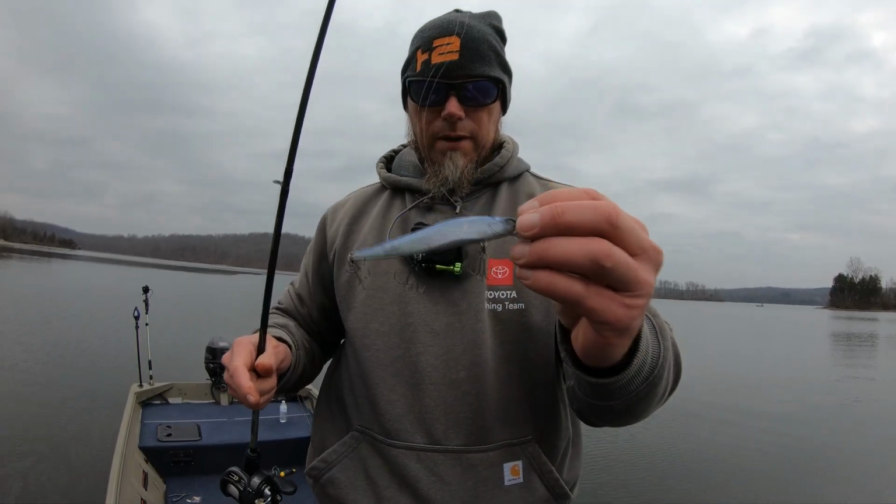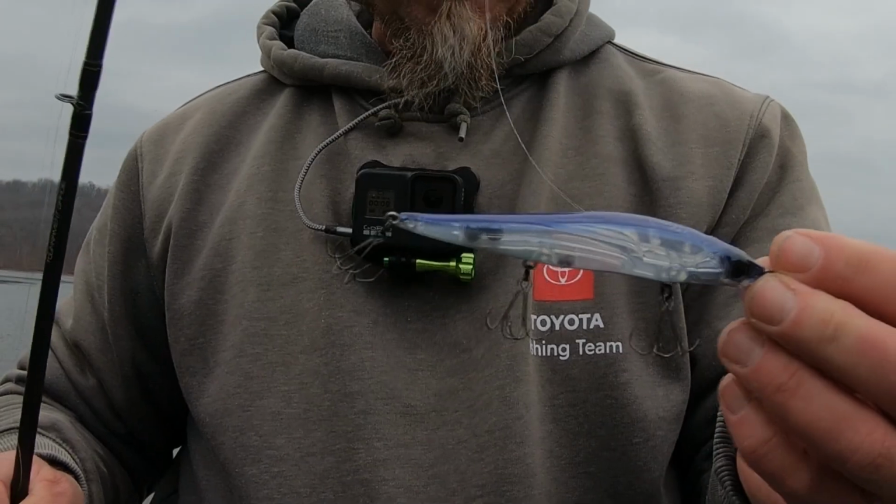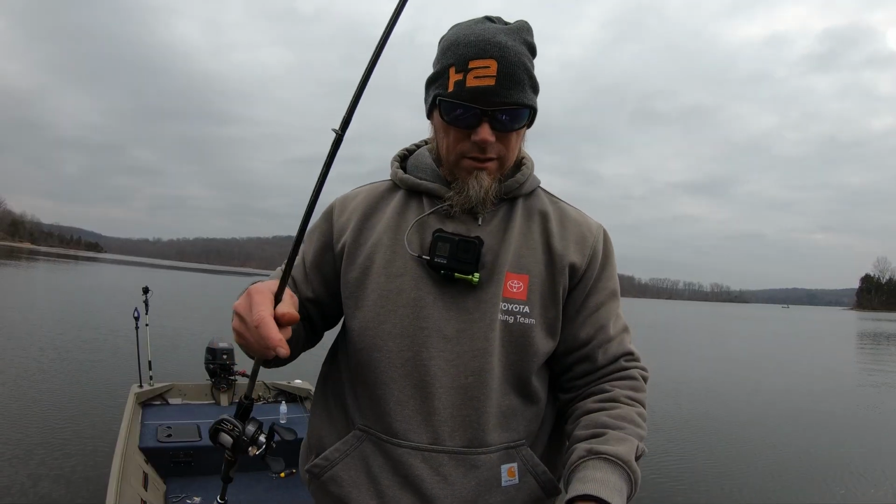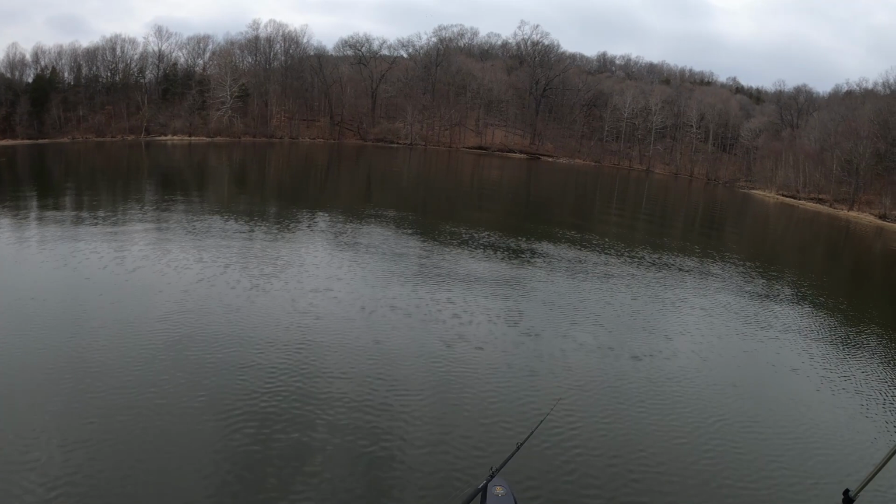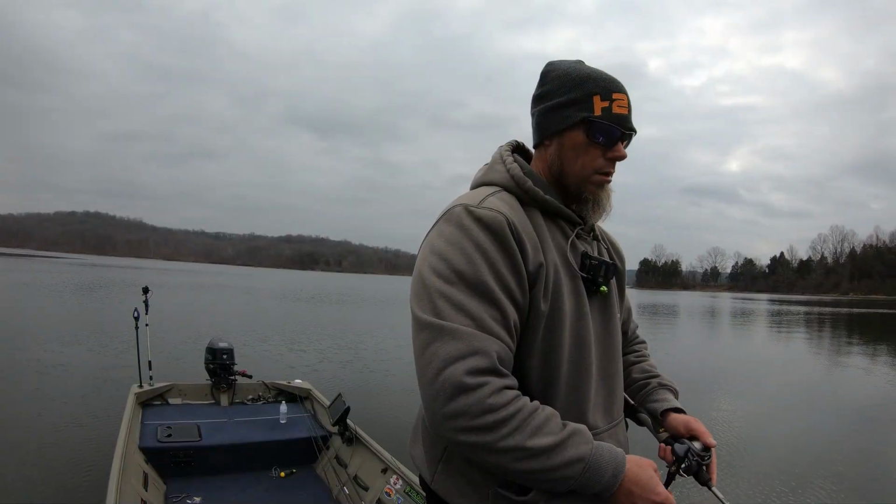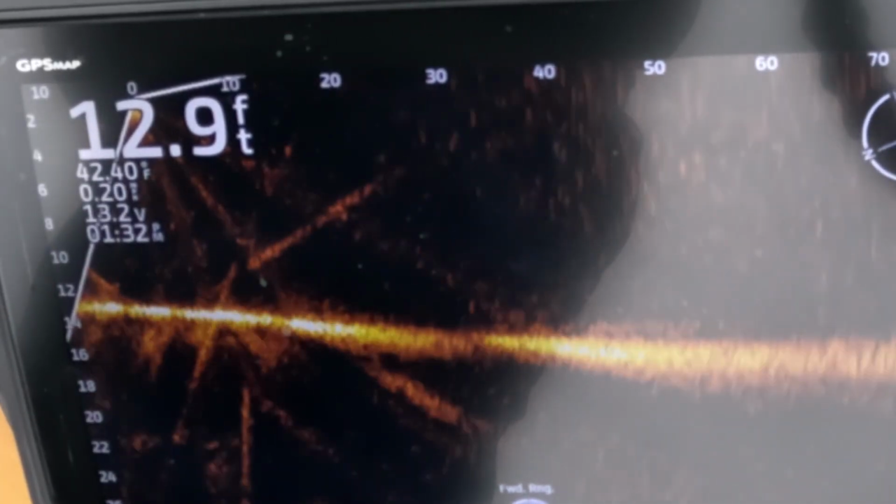Okay, next we have the Megabass Vision 110, $25 jerkbait. This thing's pretty nice. Cast this sucker out and see what we come up with. Okay, there it is.